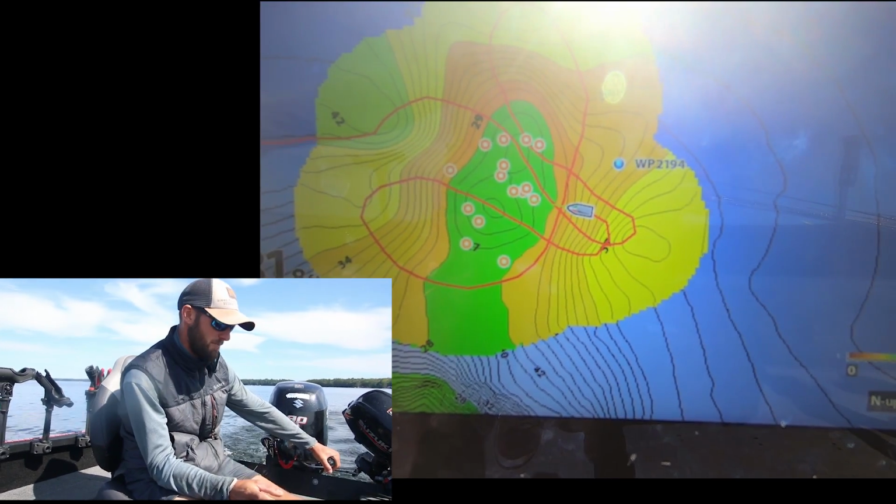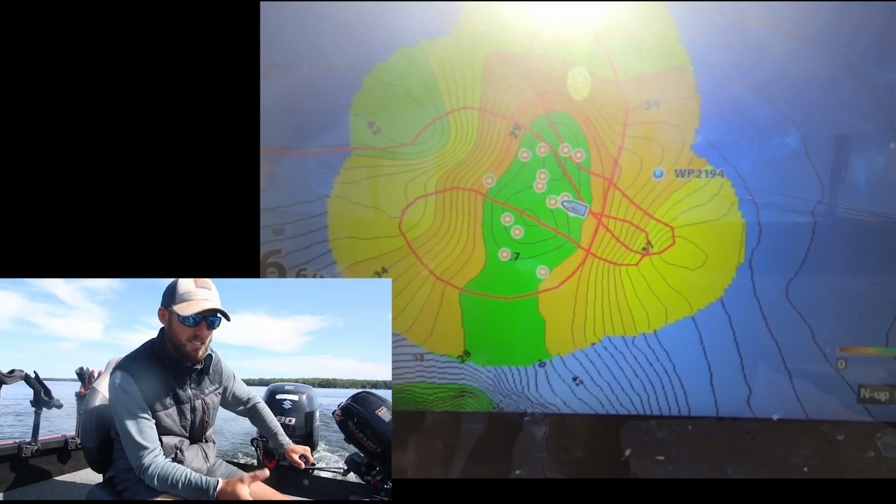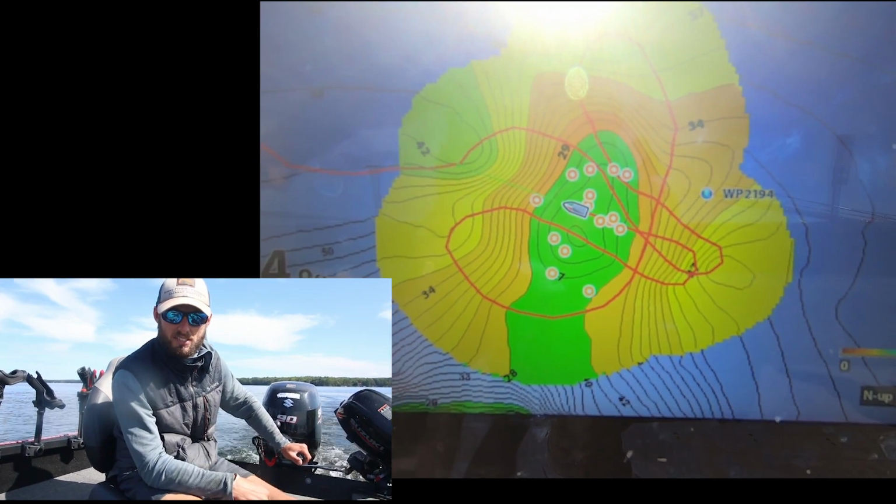Just a short little tip here on how you guys can get more out of your Humminbird units. If you're looking to get into a depth finder, one of these more high-end depth finders, absolutely check out the Humminbird Helix line. I have absolutely zero complaints with them. Extremely user-friendly, and just a ton of great features like this right here.